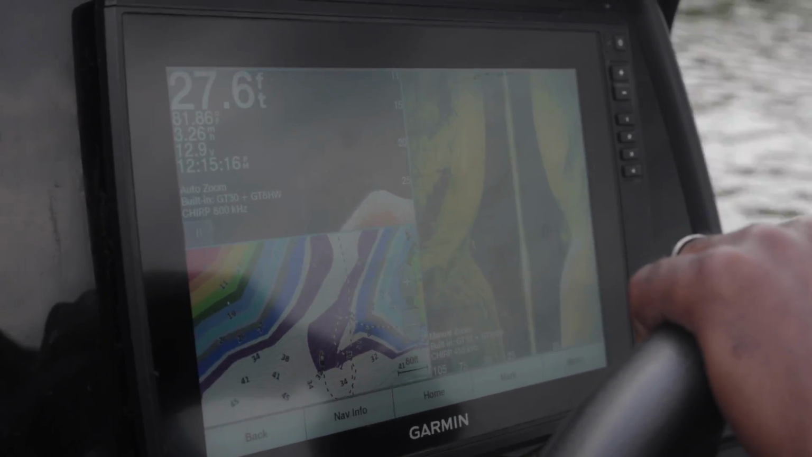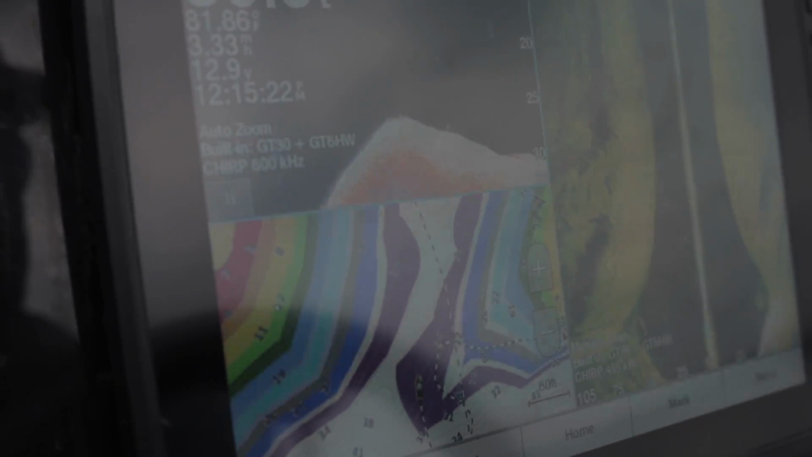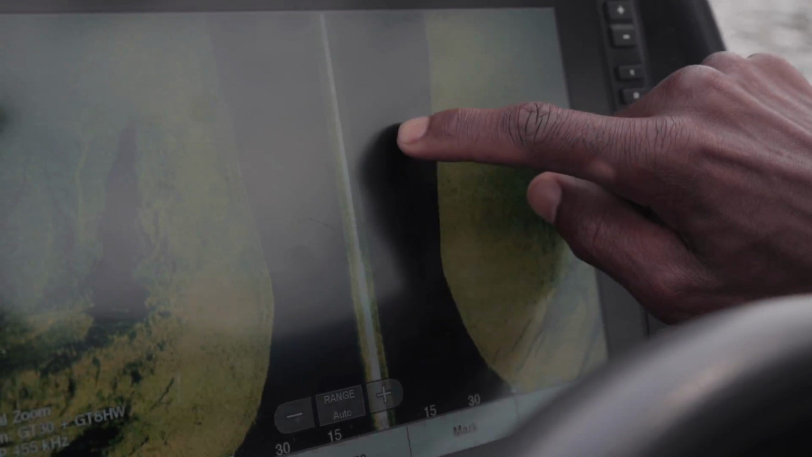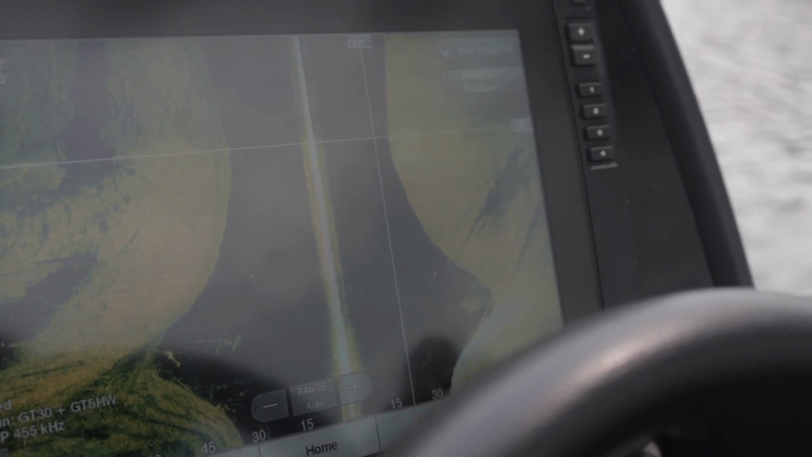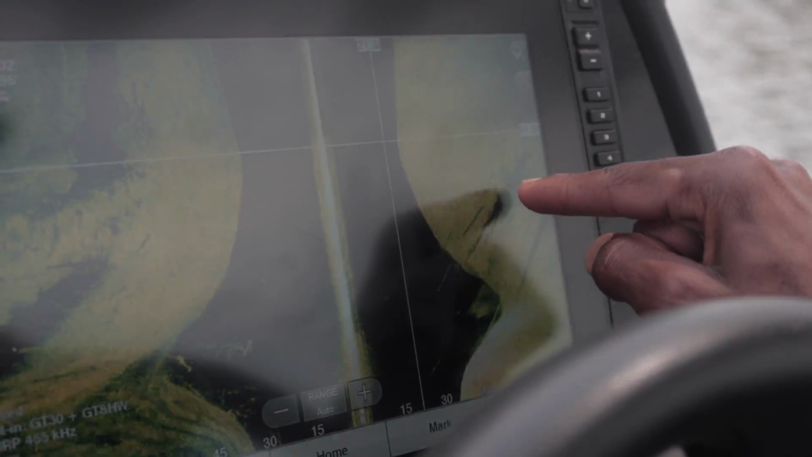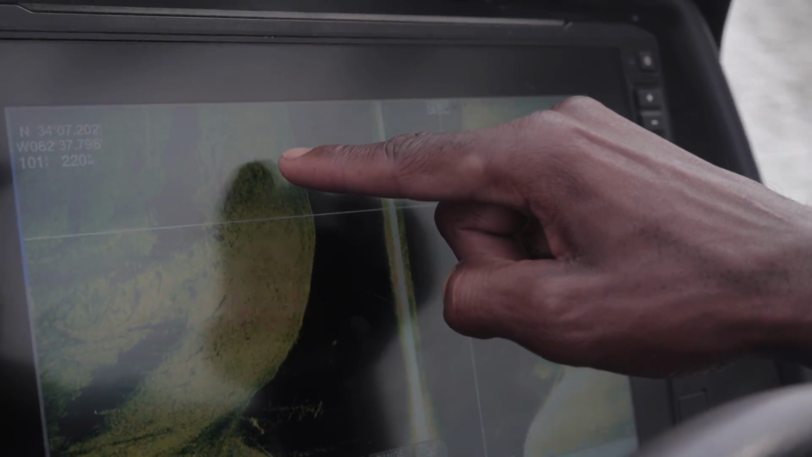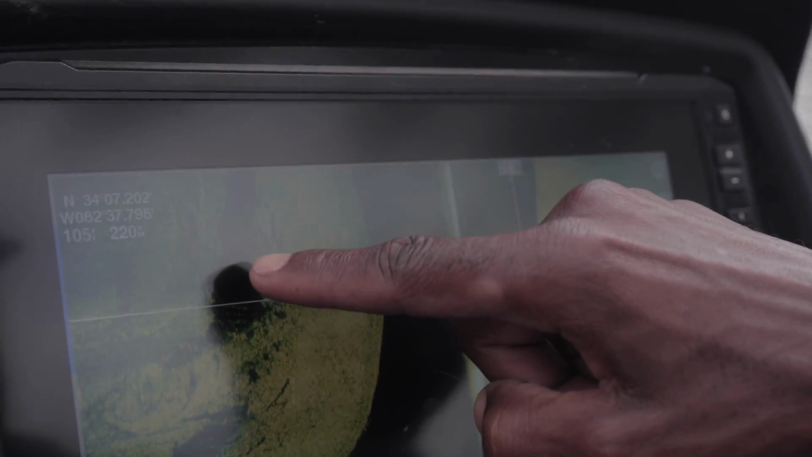I don't see much brush here. There go a few more fish. See the dots up there? Just idle over them. You can actually see the fish on side view too, over here on the side. Let's pick this up. Now, to give you an idea of what we're looking at, you see a lot of disturbance out here, a little bit of disturbance here. What I'm actually looking at is where it's light green and then it goes to dark.